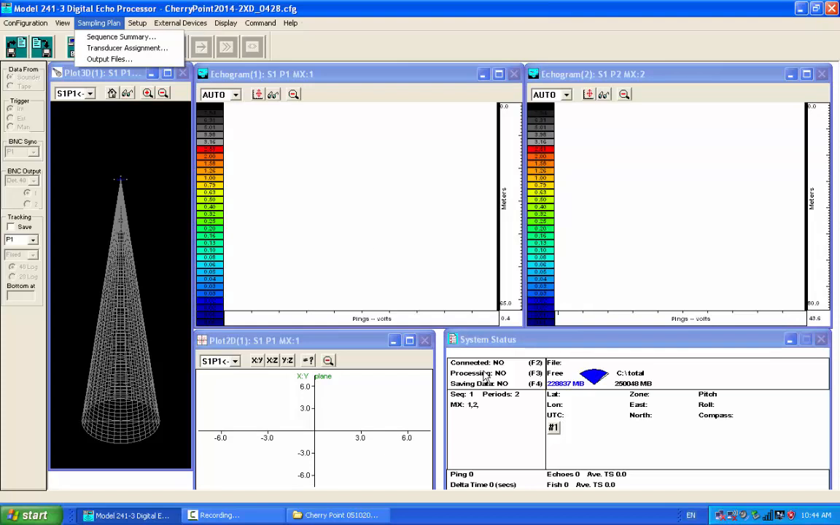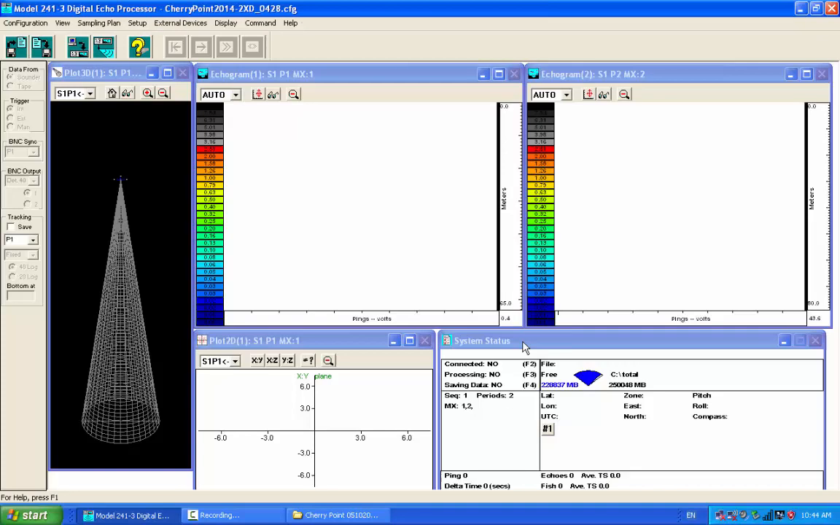And your key pieces for a mobile survey, as you're getting set up, want to network to, I don't actually have an echo sounder here, so I won't be able to make these go live, but typically we want to be connected. We need to be networked to the echo sounder. This is what's passing commands back and forth and receiving data packets from the echo sounder. And then processing and saving data should also both be yes.